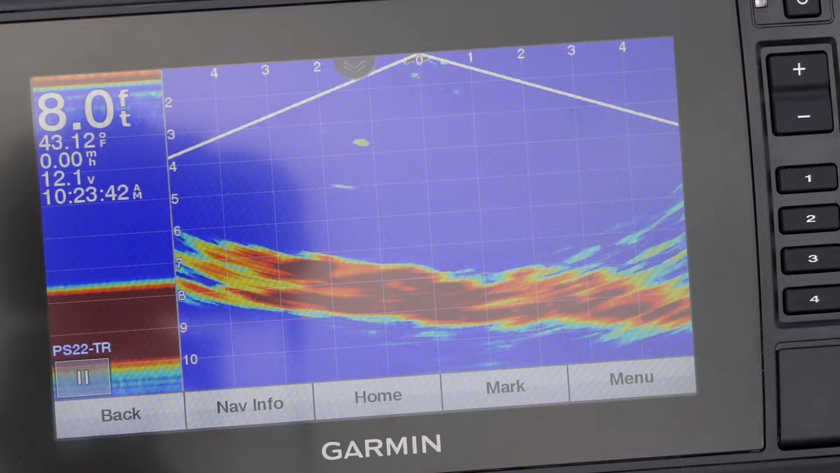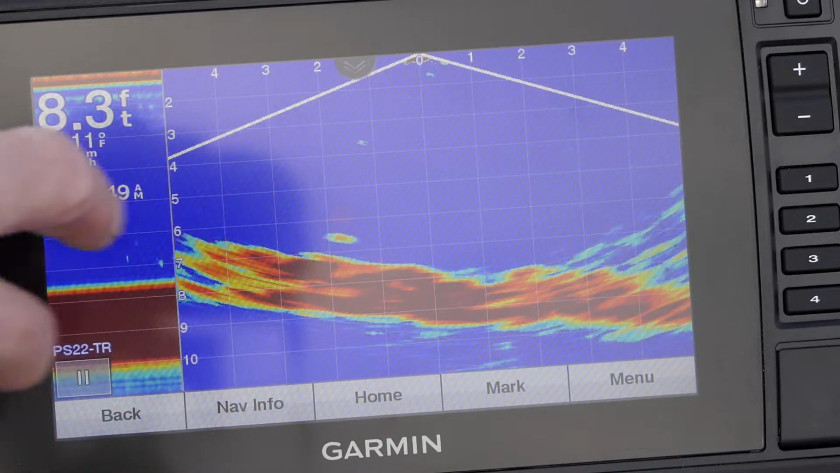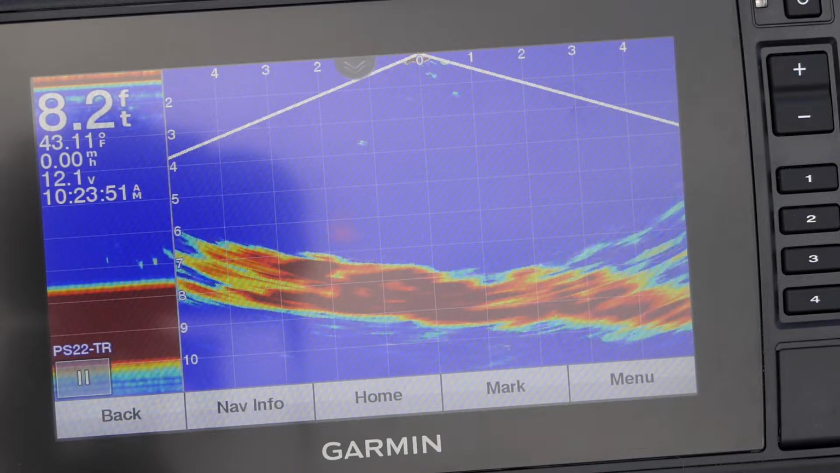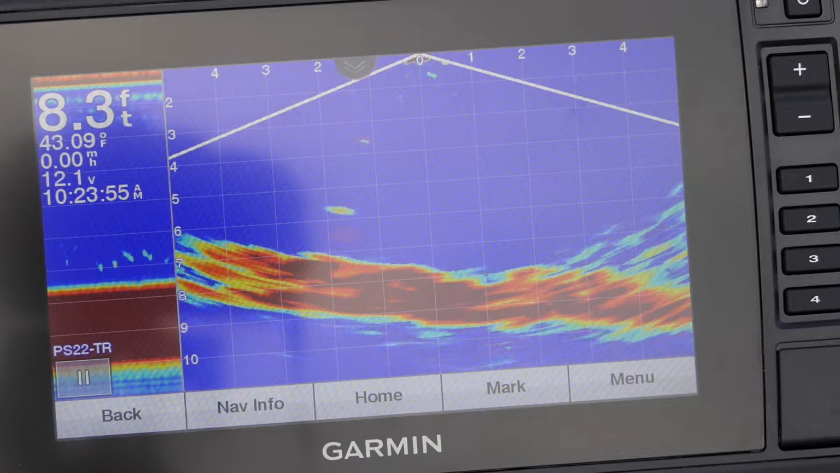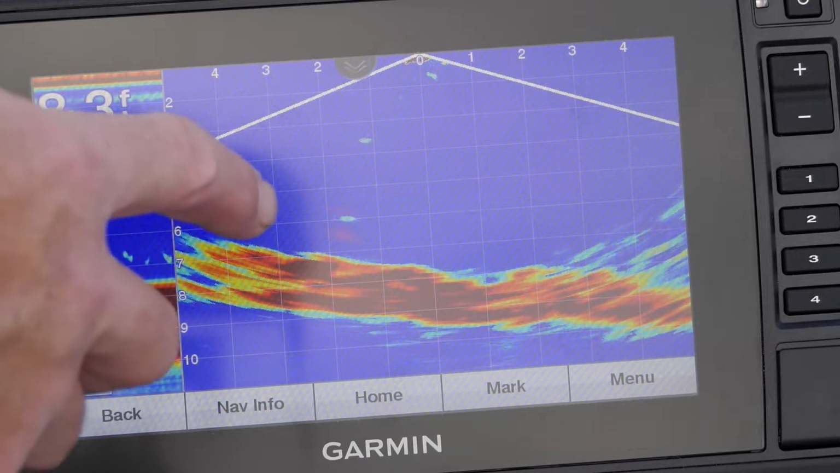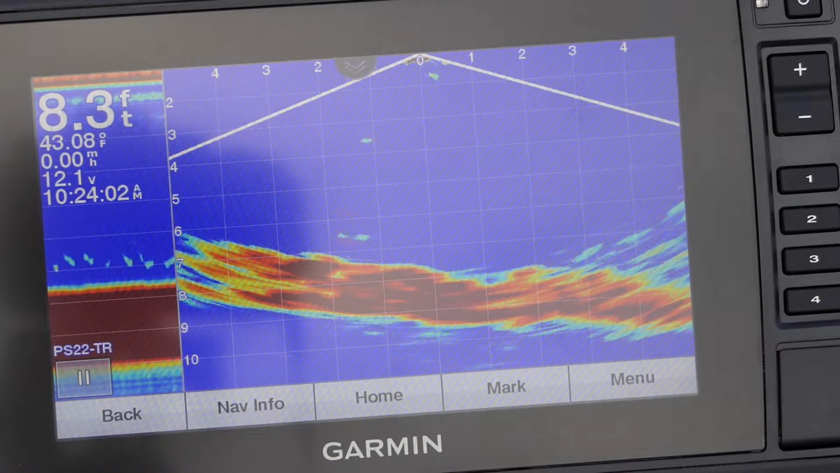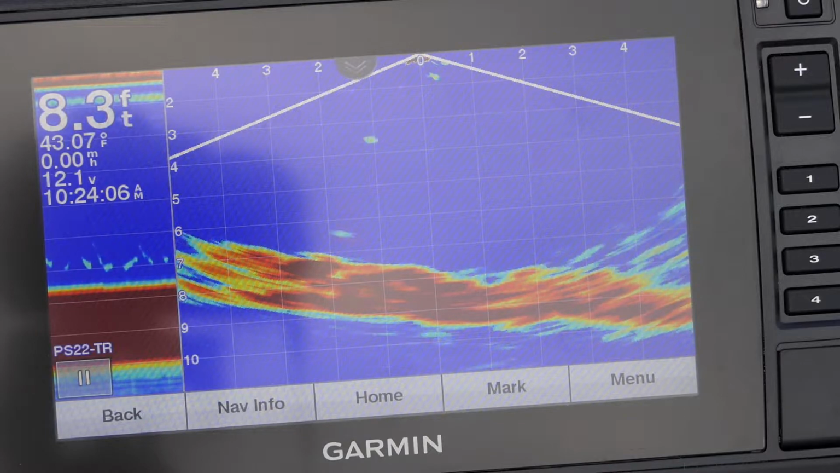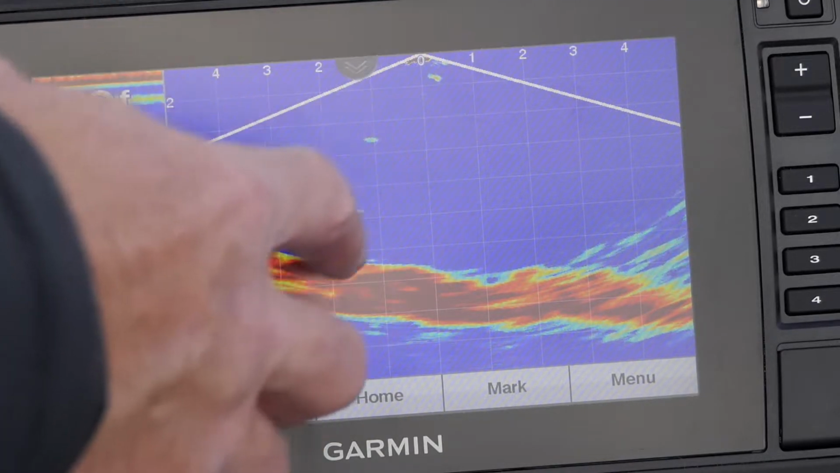There's my jig falling. And what's cool about the Panoptix is you can have these little tracer trails that leave behind where your jig was, so you can actually see fish move in and out of the screen momentarily. They leave that trail. And this is just a tiny little tungsten jig, and it's showing up extremely well on this finder. Now, sometimes when I give it a lot of motion, it'll disappear a little bit, and that might just be because I don't have the transducer pointed in the optimum direction, but I have directionality.